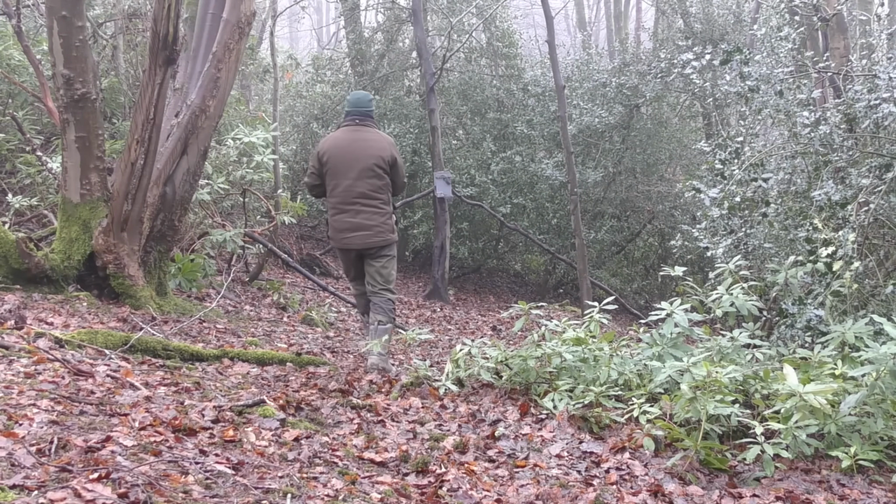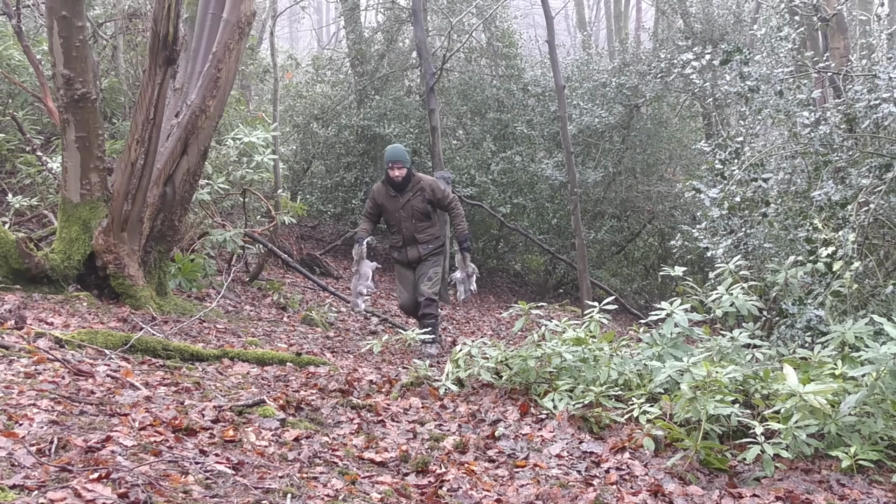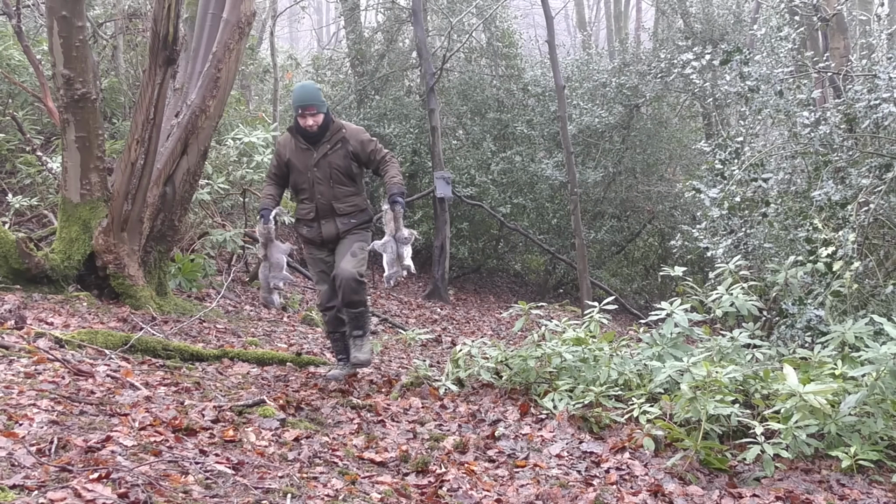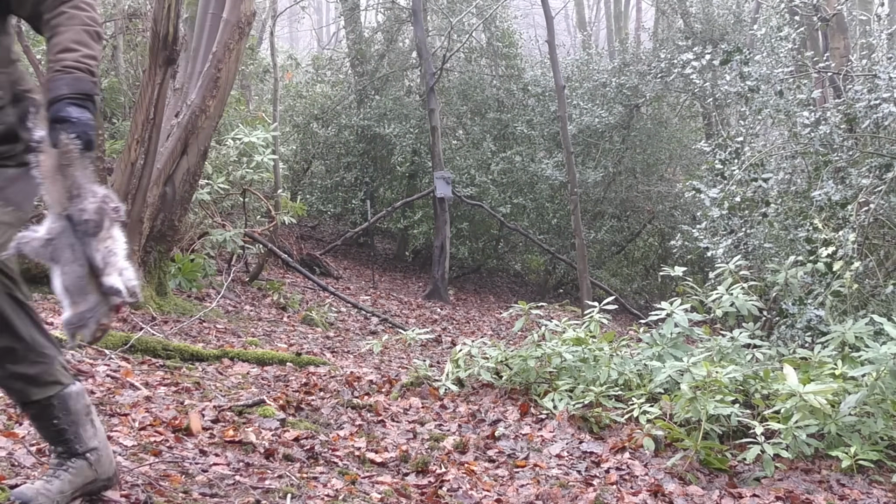Just collected those 4, and even though I wasn't expecting squirrels anytime soon, I've just got 4 within 1 hour. Let's see what the late afternoon brings. But so far, yeah, really happy with how it's going. More than I expected, because this is usually a quiet feeder. But yeah, I'm happy with how everything's going.